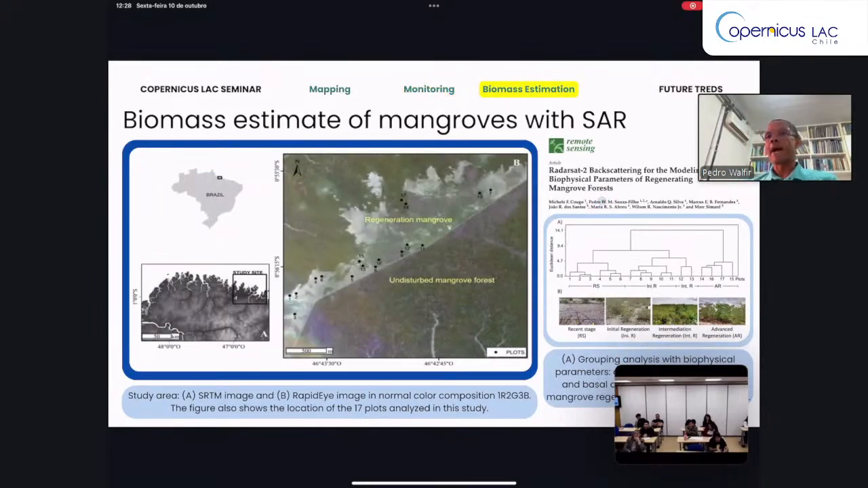And to estimate the biomass, C-band has a problem, because the biomass estimated by C-band, with 6 centimeter wavelength, saturates around 70 tons per hectare. So it's not possible to use C-band to estimate, for example, the biomass in undisturbed mangrove forests. We have more than 200 tons per hectare in this area.